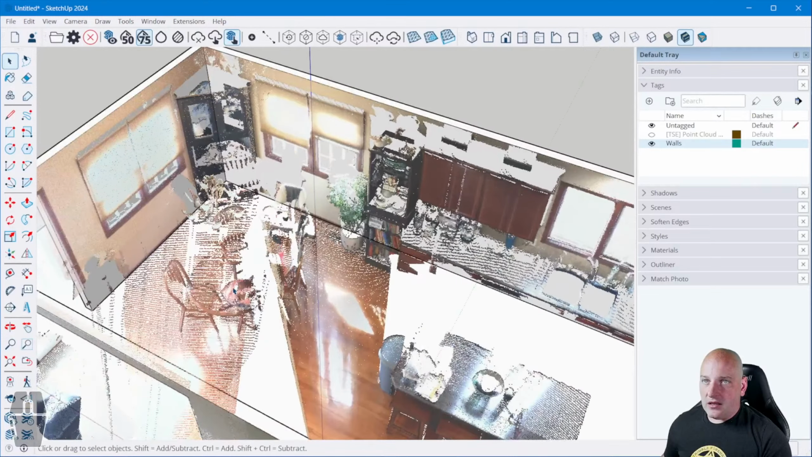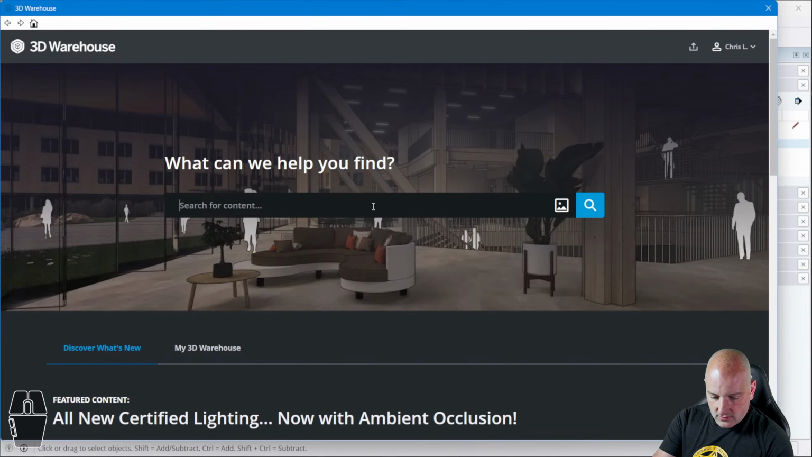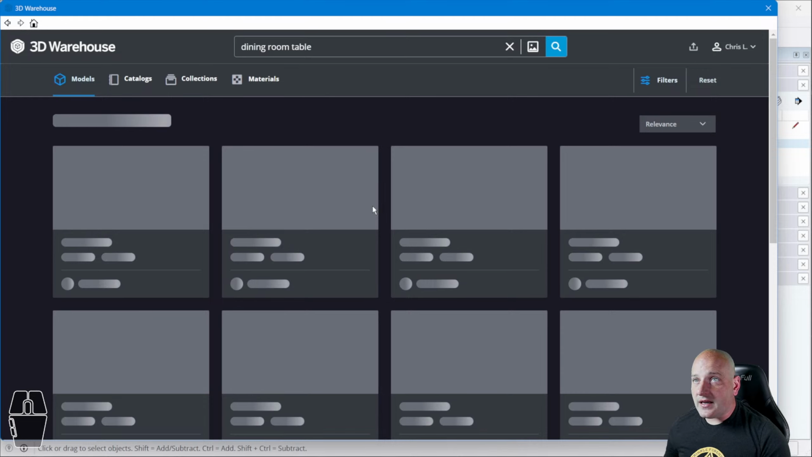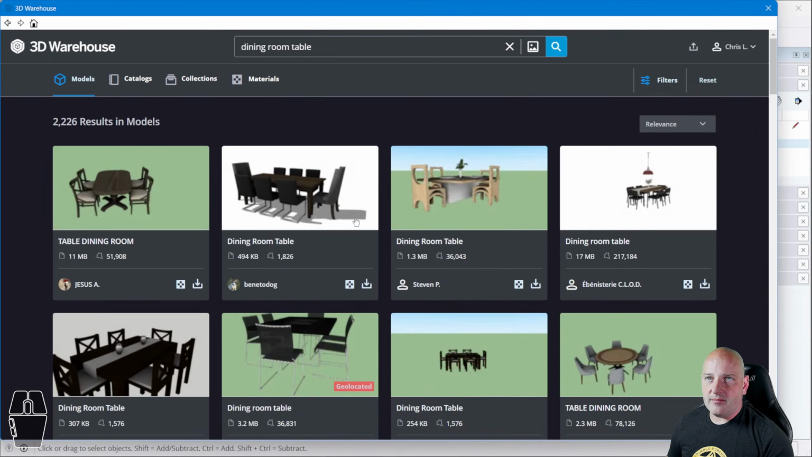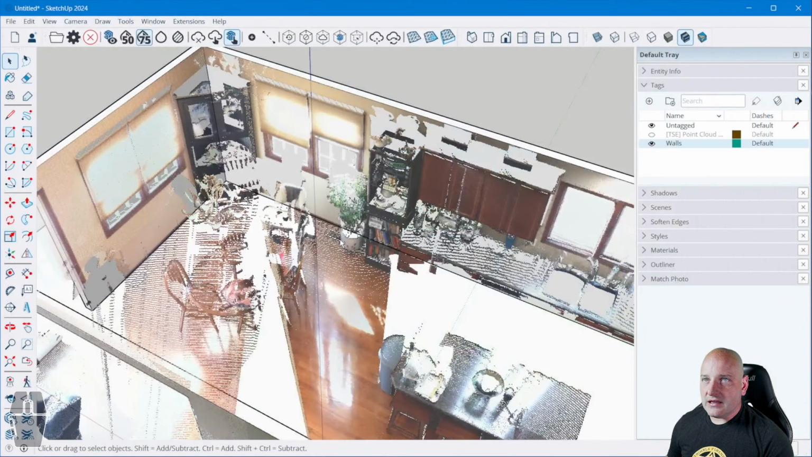Okay, let's go grab a dining room table. You know what? This looks pretty darn good. Here's a table for a dining room. That's going to be close enough. Table and 4 chairs. It's good enough for this model that I am building.